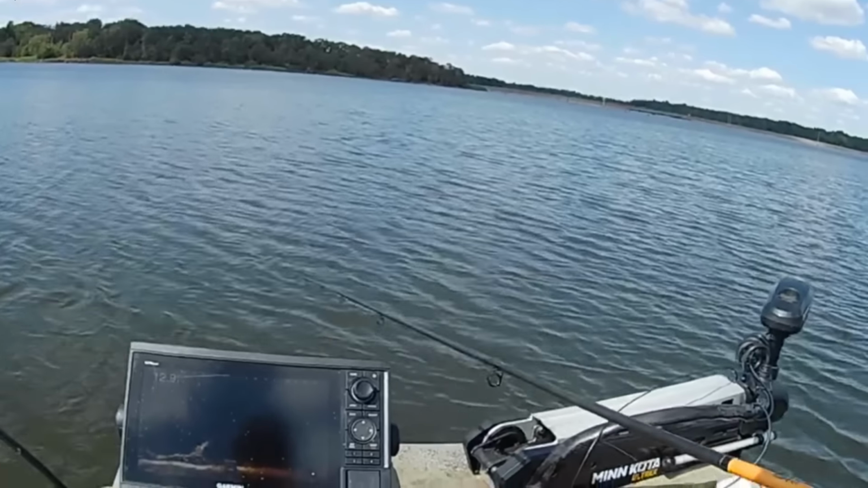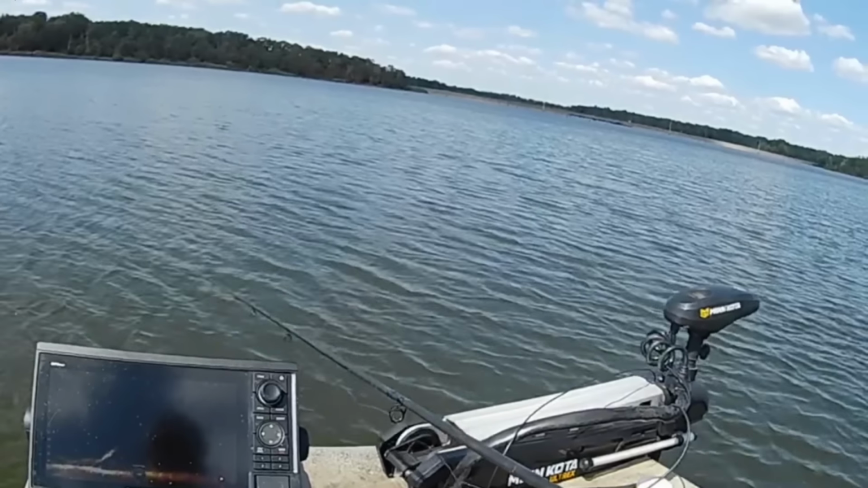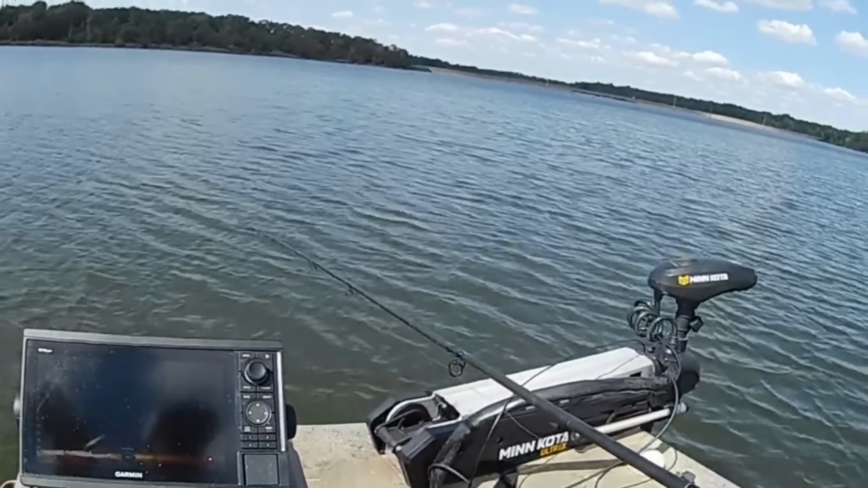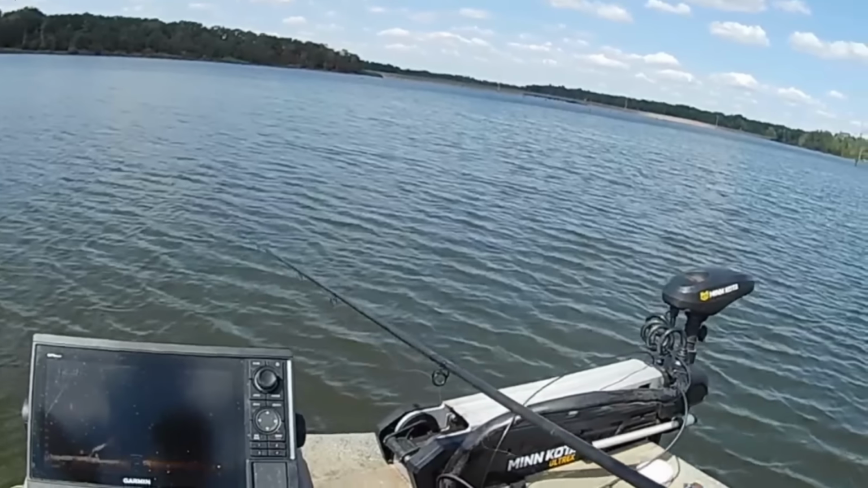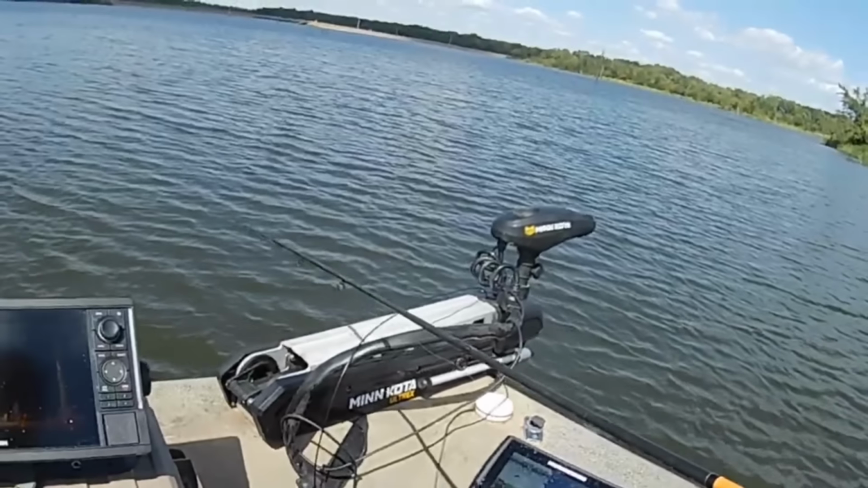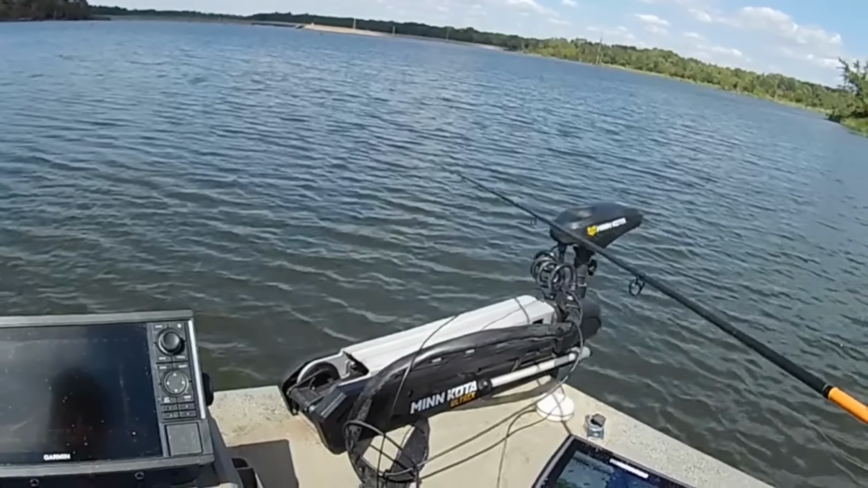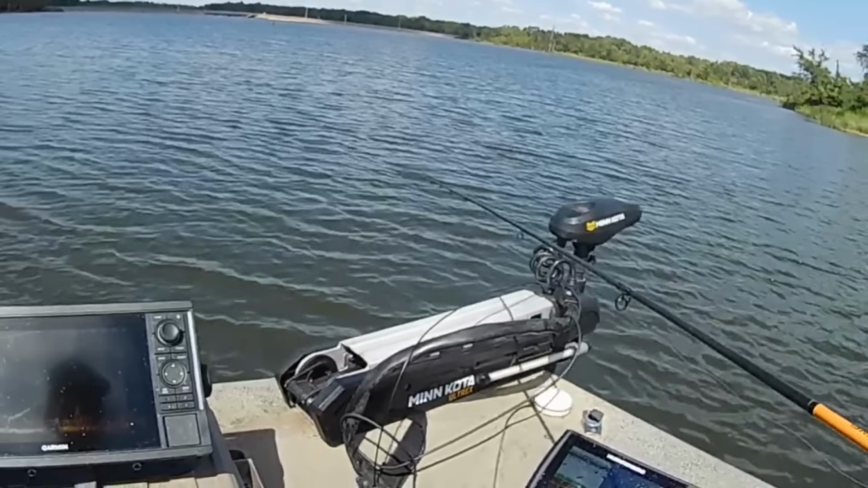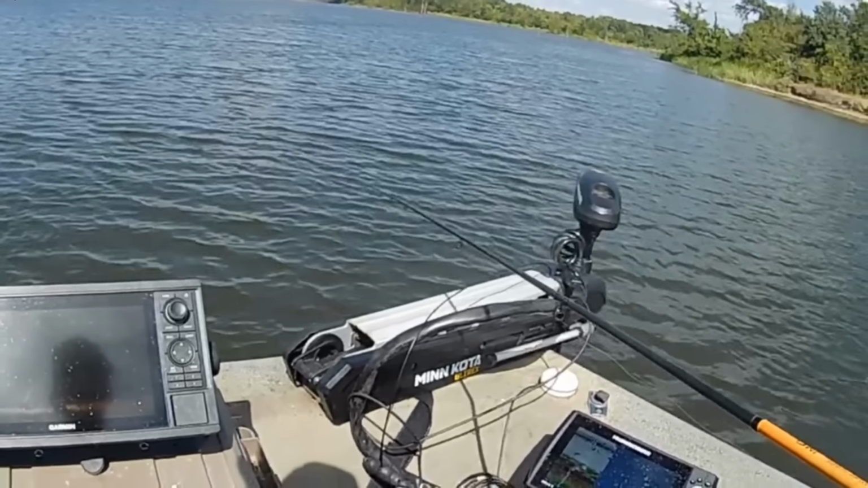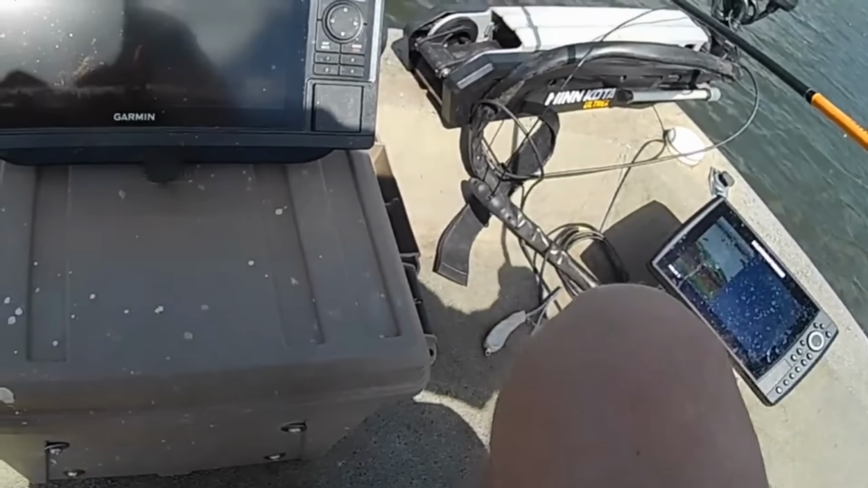Alright, I changed areas. Now I'm going to try some more shallow water again, some more shallow timber. I've established that I can catch them off a few brush piles, some shallow 8 to 12 foot timber, and catch them off the bridge. So now I'm just going to look for more timber, because this will be something that I can actually fish by myself. If I find some groups of fish, which I think I have, already found a couple, I'll be able to have those to myself and not have to share them with someone else.